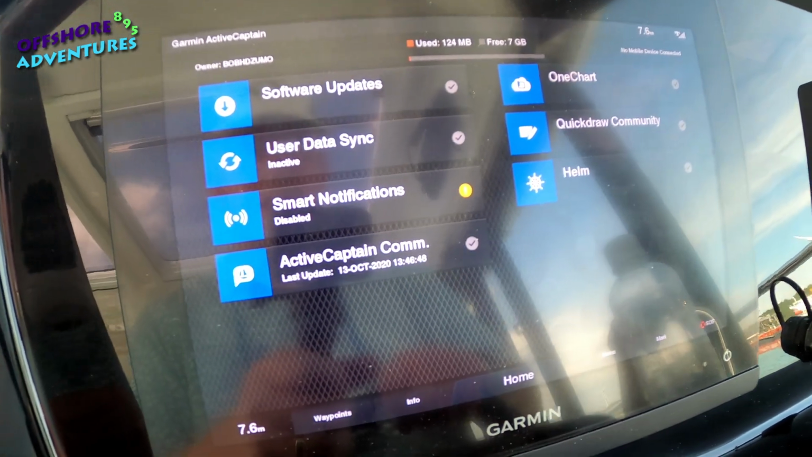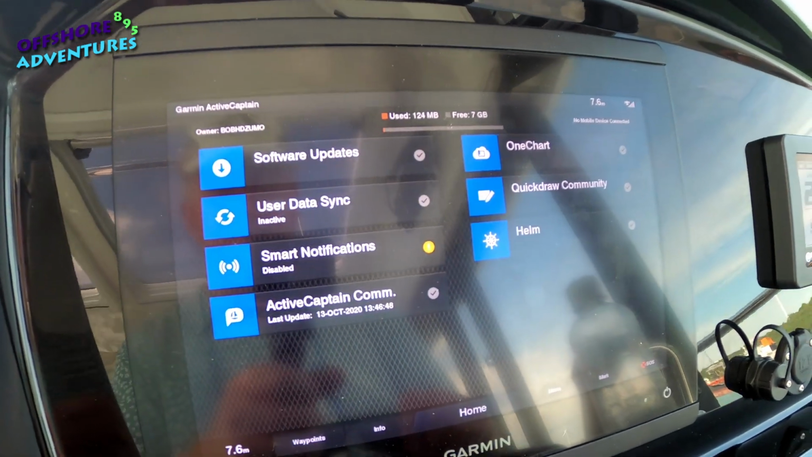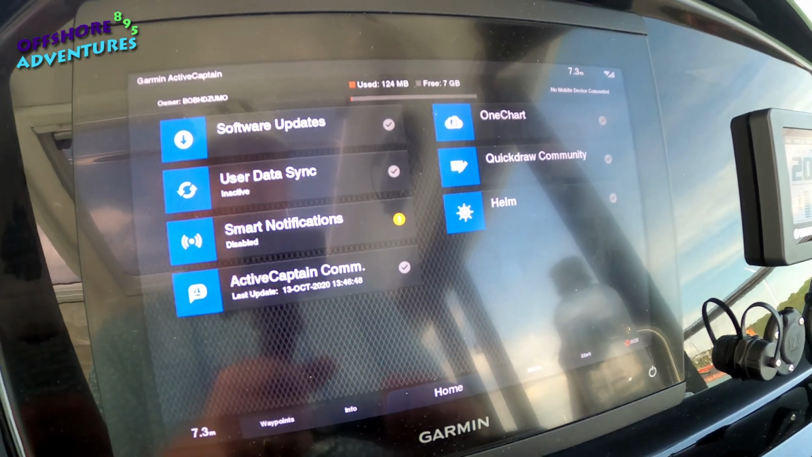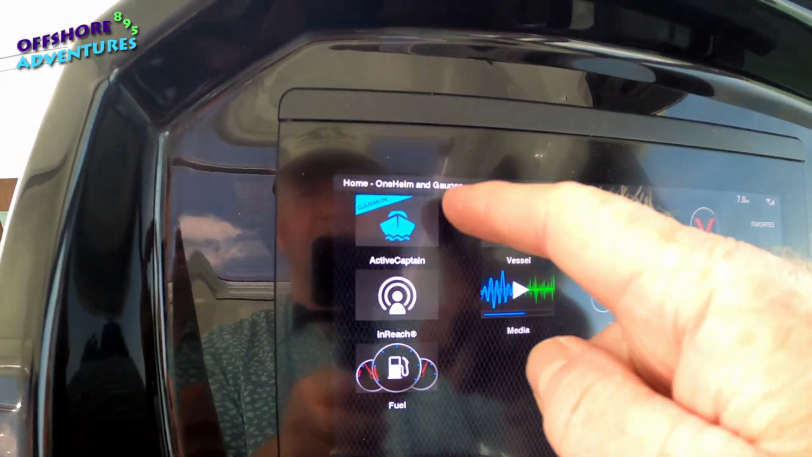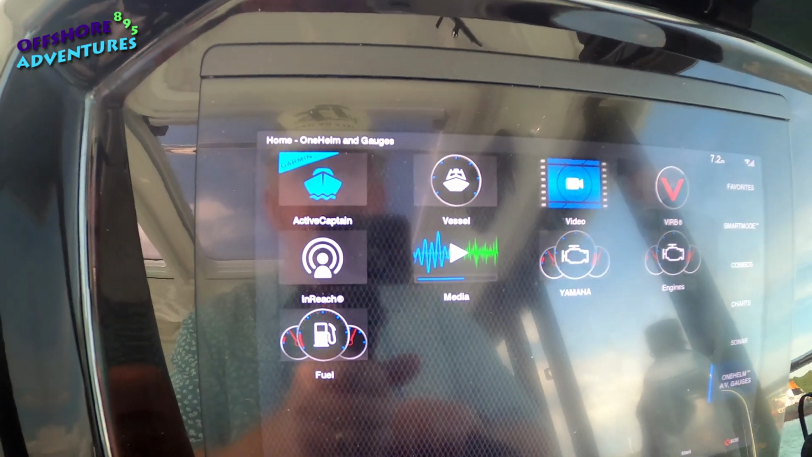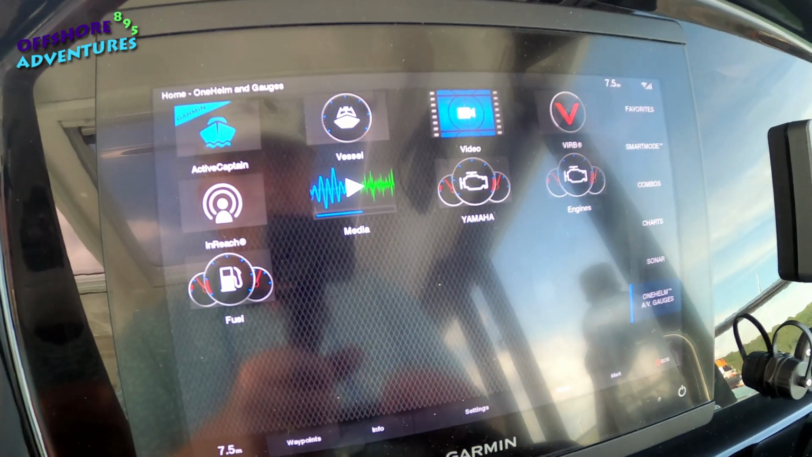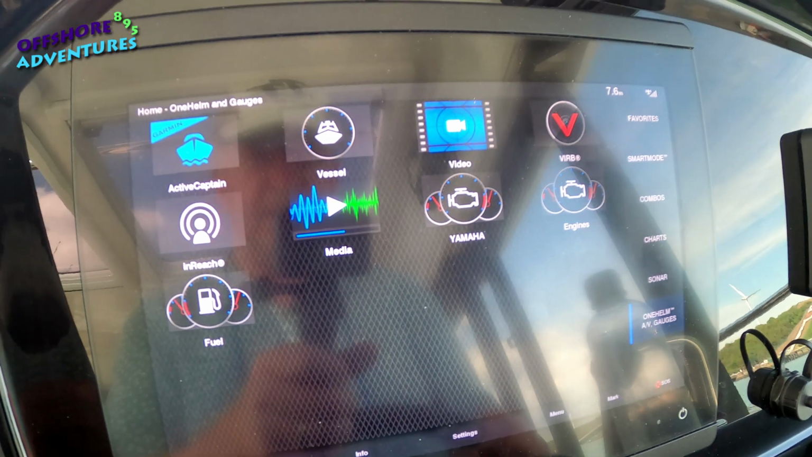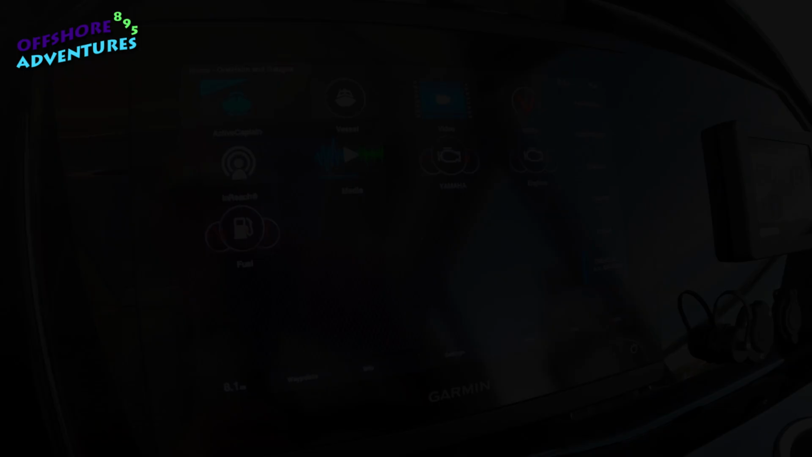and it provides a really useful facility, particularly for carrying out software upgrades, which we've done several times already to get updated mapping and things like that. So that's the Garmin ActiveCaptain. That's the icon that you'd get if you were downloading it from your respective app stores, and it gives you that wireless connectivity for a number of different functions that Garmin Marine offer us, in effect, as boaters.